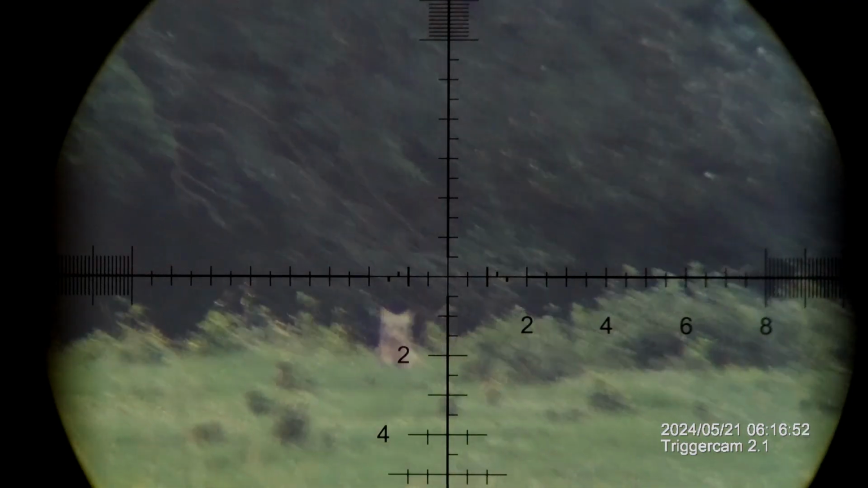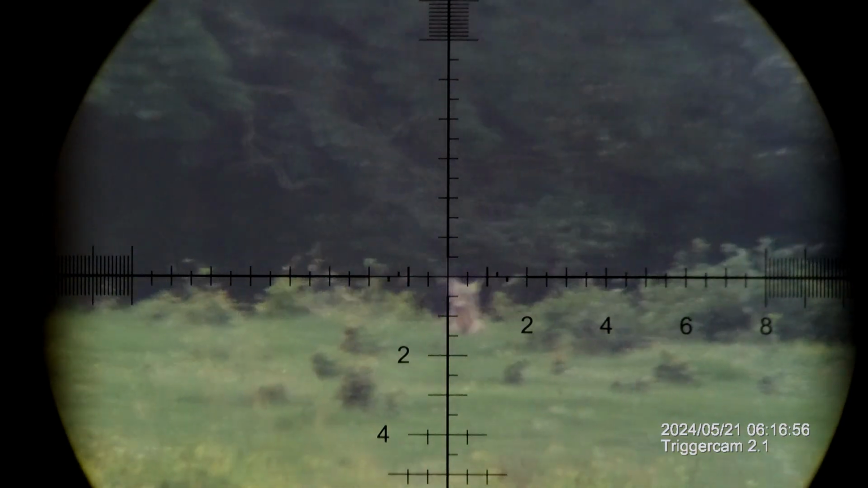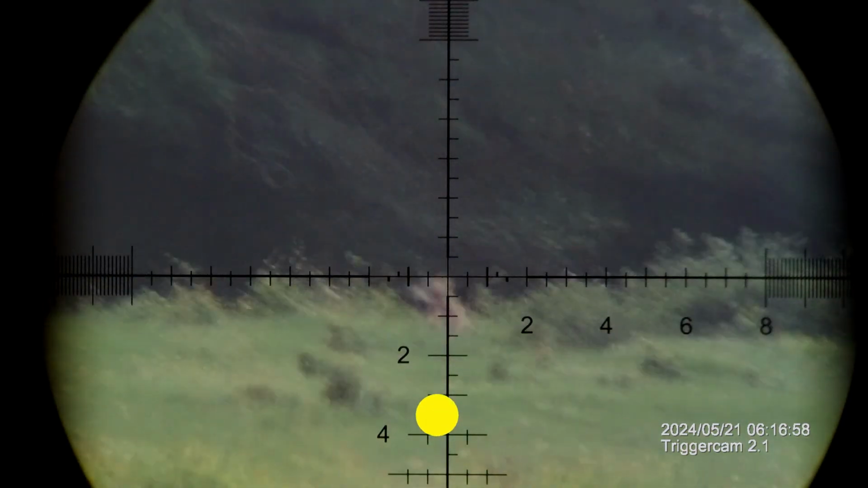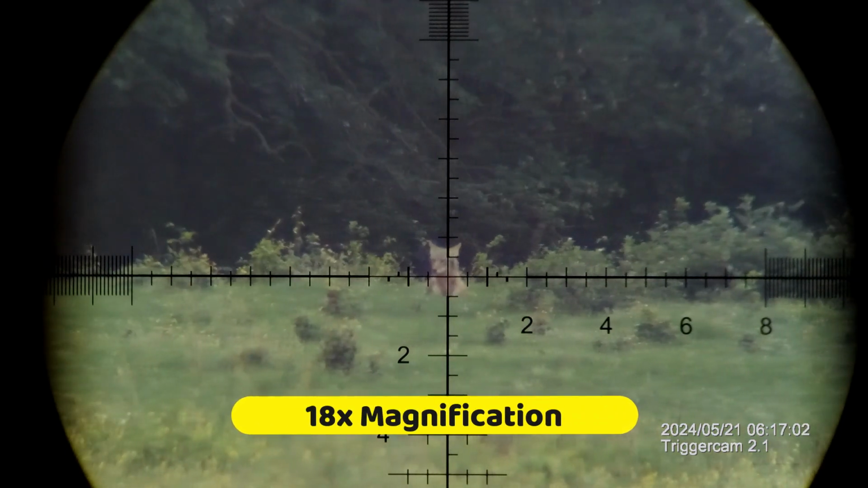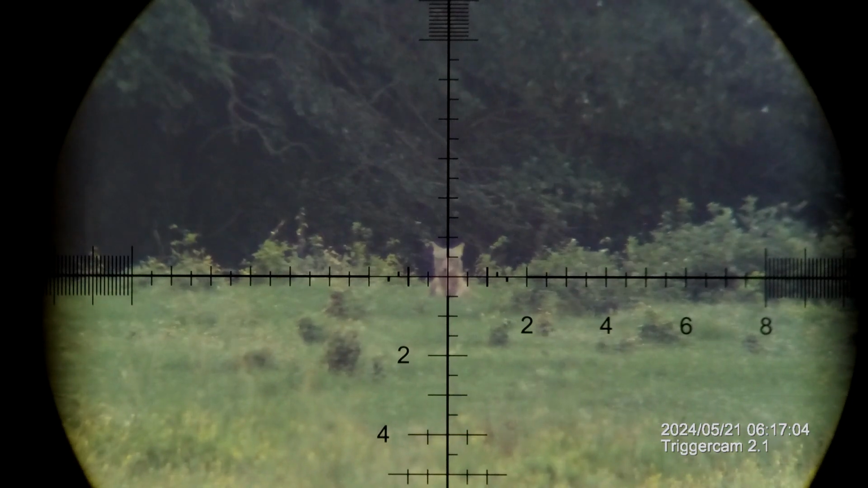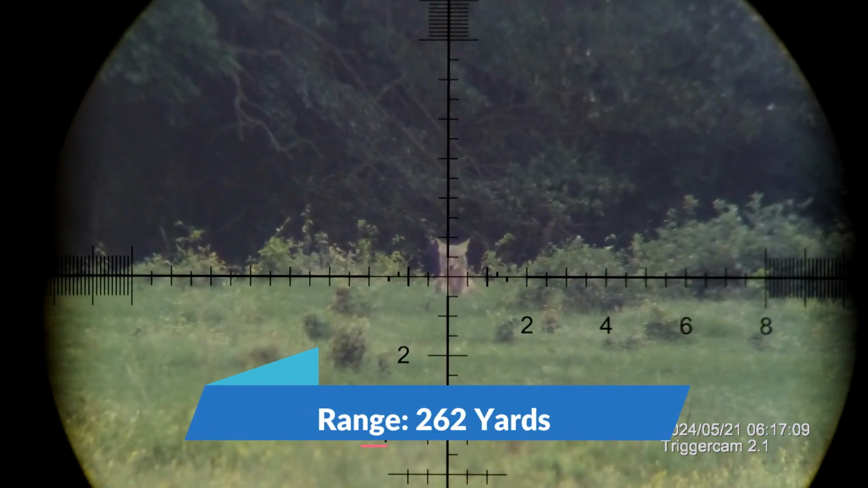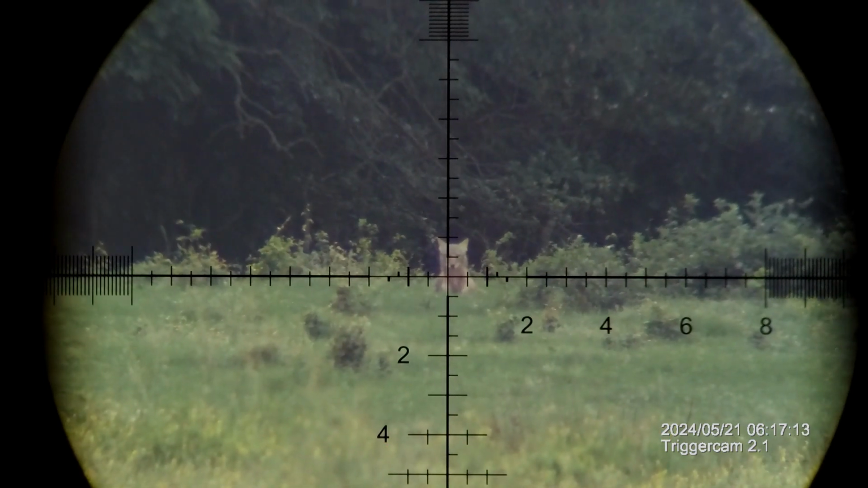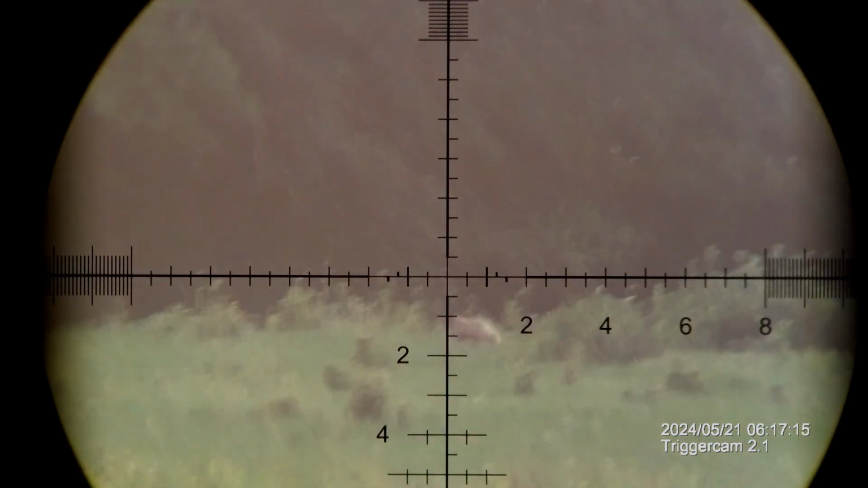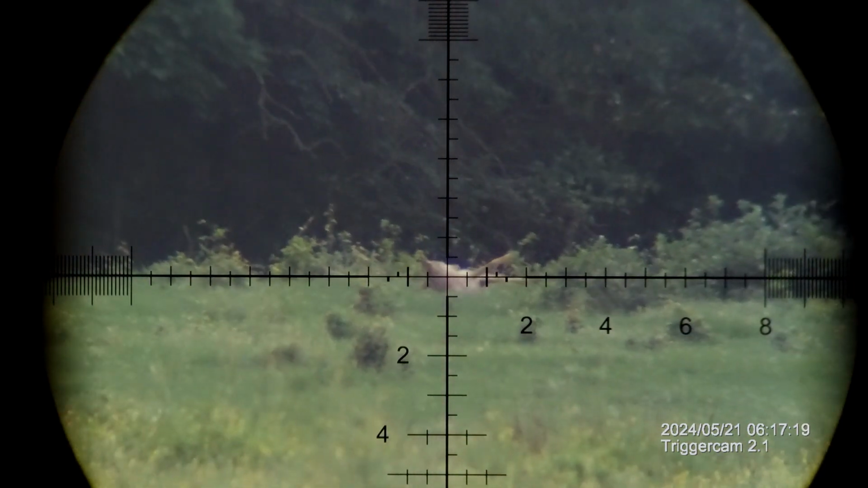Howdy, folks. I had a little unwanted visitor decide he wanted to come by and take a nap downrange at my place. So let's just see if I can't help him take that nap. Right now, I'm just waiting for the wind to be in my favor at my back, and that's about to happen pretty quickly. So let's see how it goes down. Well, the bullet seemed to strike true.